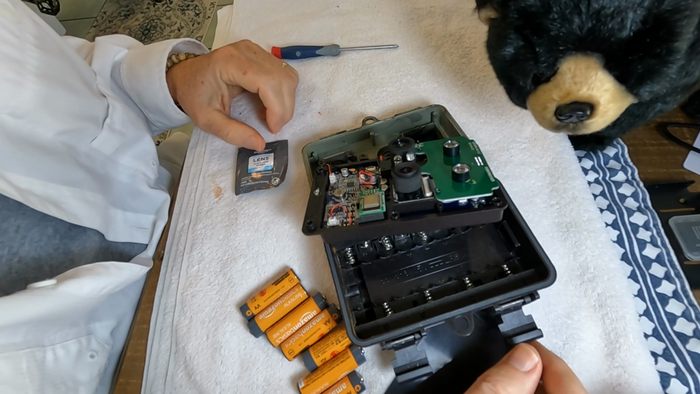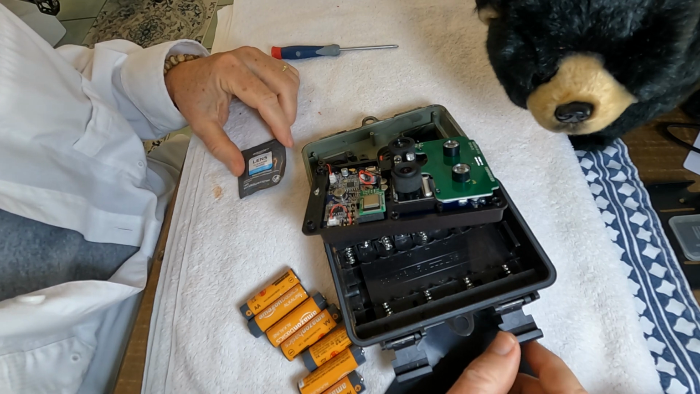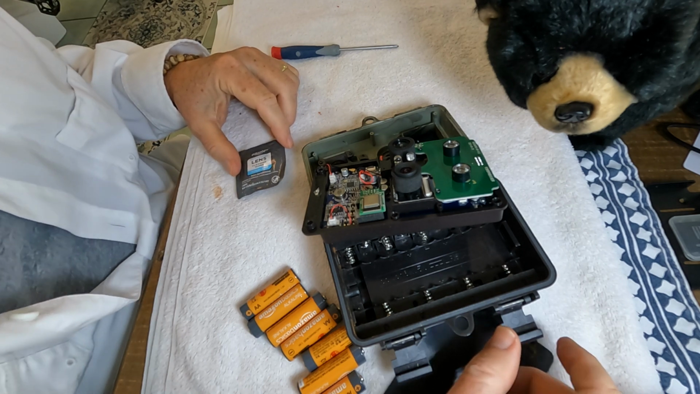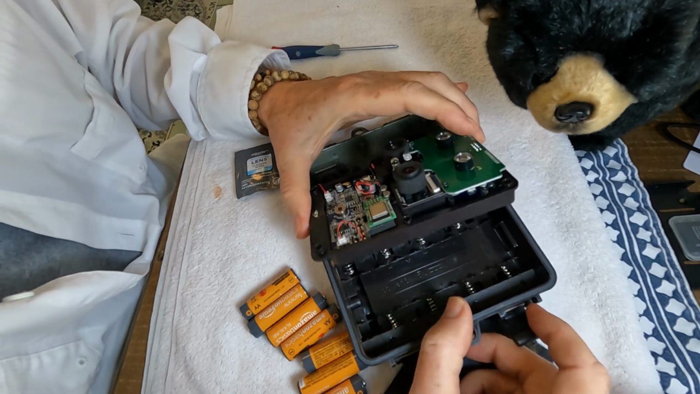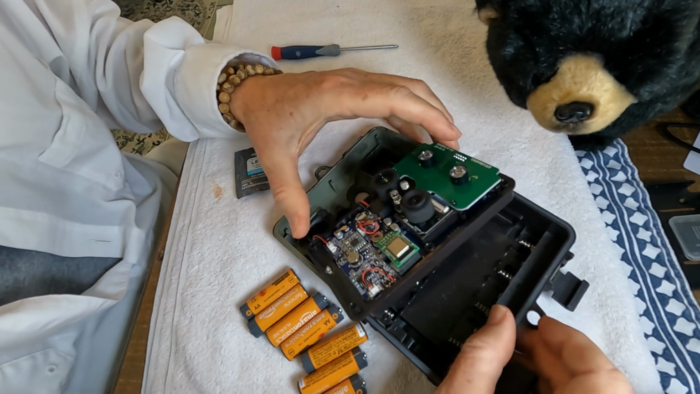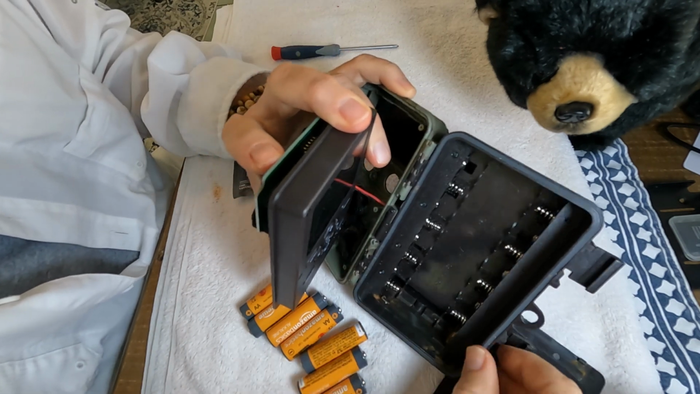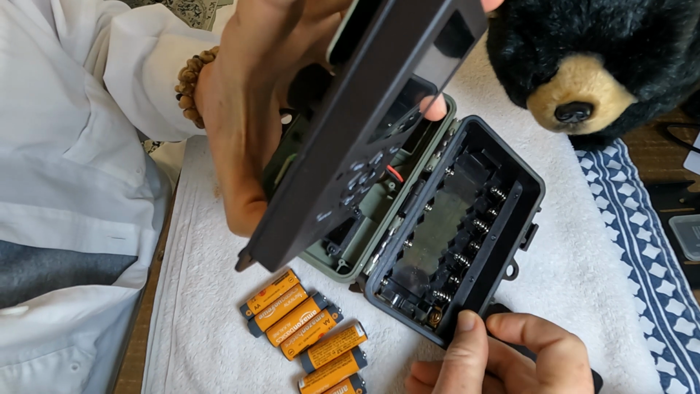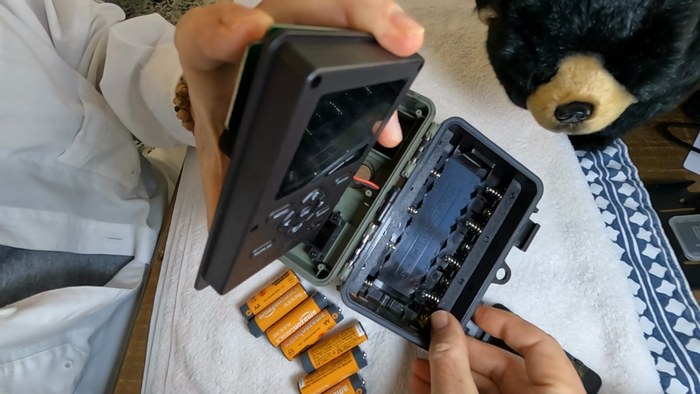Okay, the camera's been out in the sun for at least 8 hours yesterday, and it's nice and dry today. So we're going to put it back together, and I actually have a feeling it's going to work just fine. You can see the only residual there is just a little rust stain down at the bottom, and a little bit of corrosion at the lowest battery terminal where the water probably collected and stayed in there.